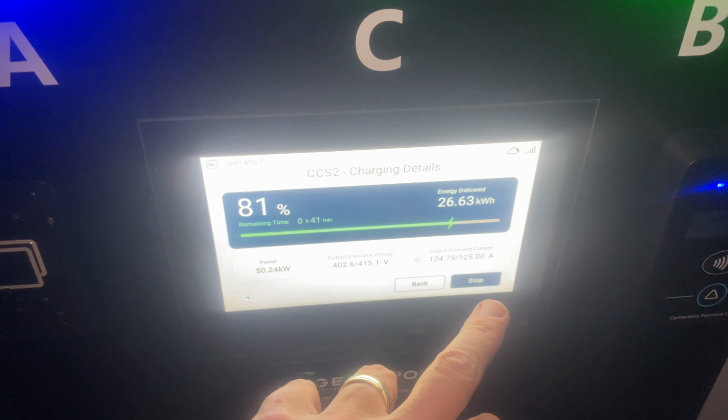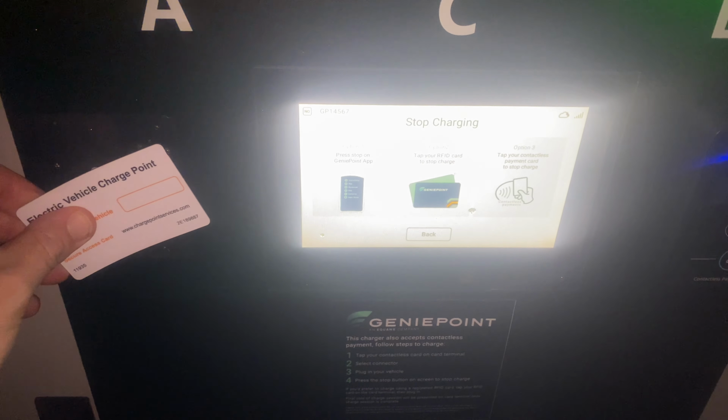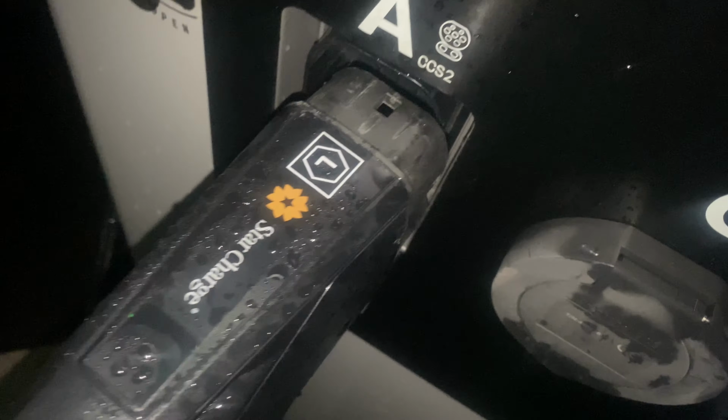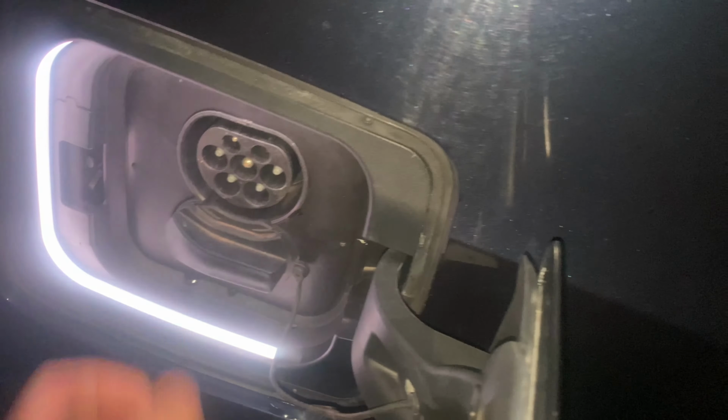Yeah, that should be more than enough to get us home. I hope. There we go. Let's unplug this. Stick it back in there. And it'll go. And get our little selves home, because we have been on the road for a considerable amount of time. Right, let's go. That was our final charge.